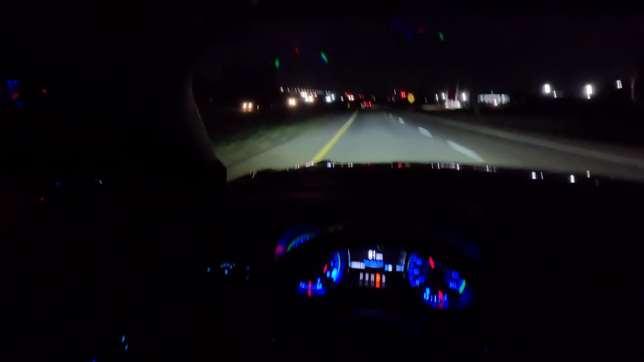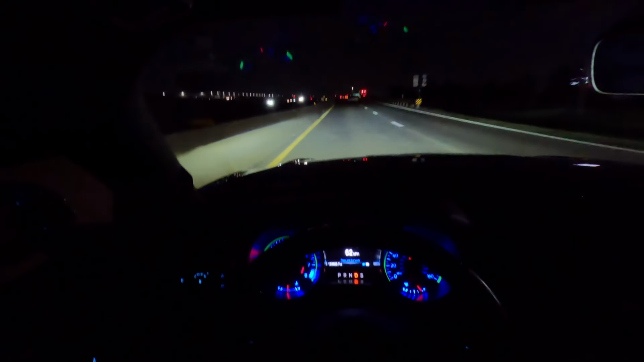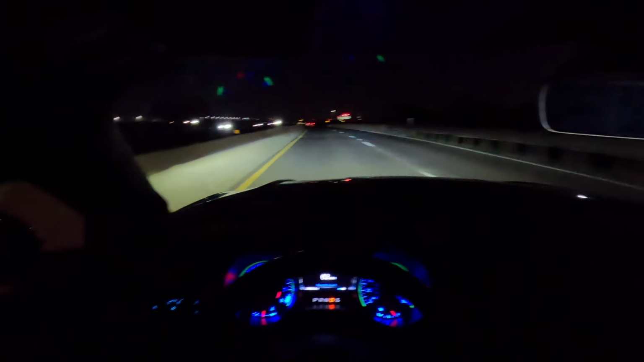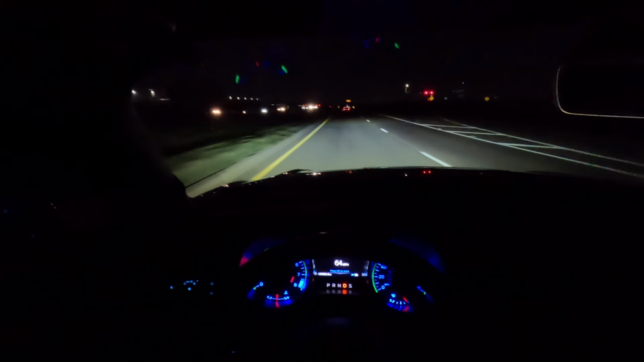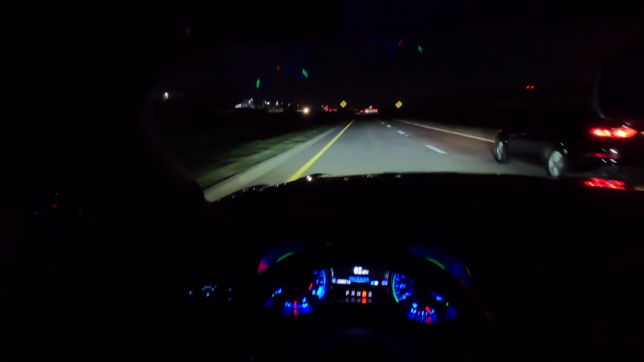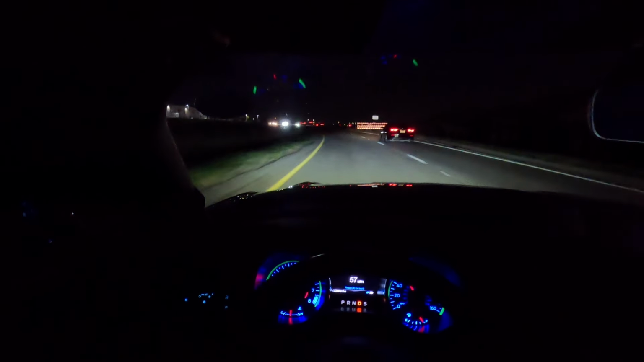Love that sound. Catless long tube headers, Corsa Extreme exhaust, and that's all it is. I got headers on this thing, what, 2 months ago-ish, 2.5 months back. Catless, as I said, X-Pipe, Corsa Extreme. Some people might think it's too loud. It is definitely loud, don't get me wrong, but I think the sound is awesome. I like the quality of the sound. It is raspy, but it's not too raspy in my opinion. I think it sounds good.